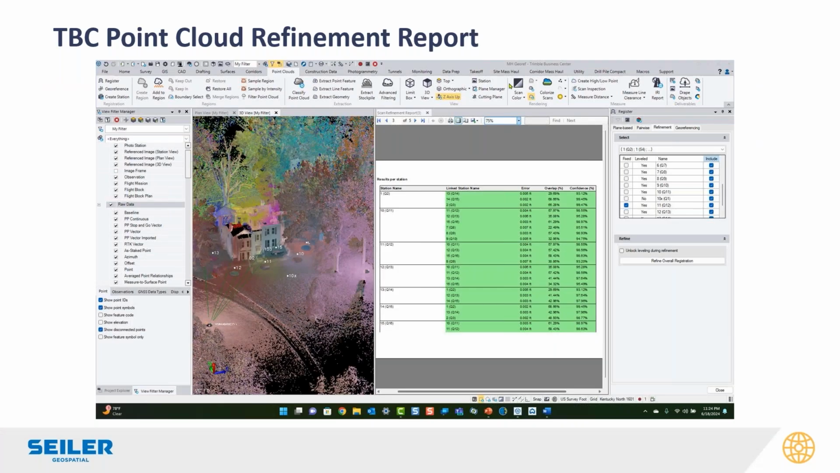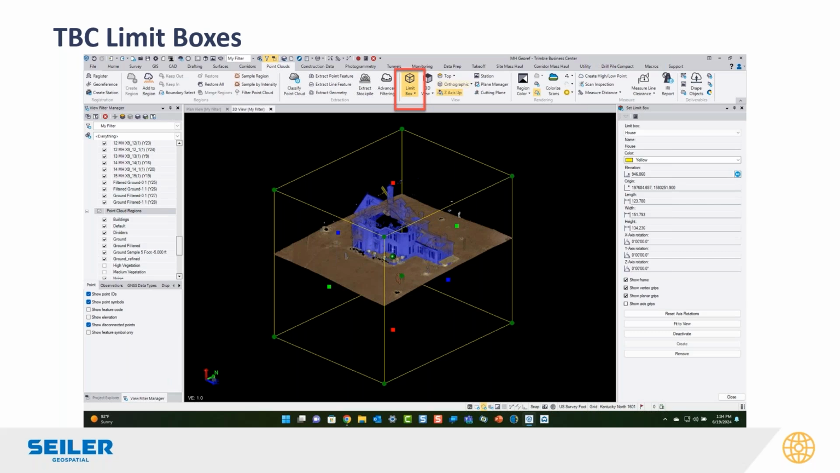We'll move on there. After you've gone through that, you do have refinement reports, which are part of TBC. I know the field software has them for Perspective as well, but you can do them in here as well. So just part of your quality control process. And there's limit boxes. There's a lot of software that has limit boxes out there, but if you need to isolate a part of the point cloud, you've got that option here as well.